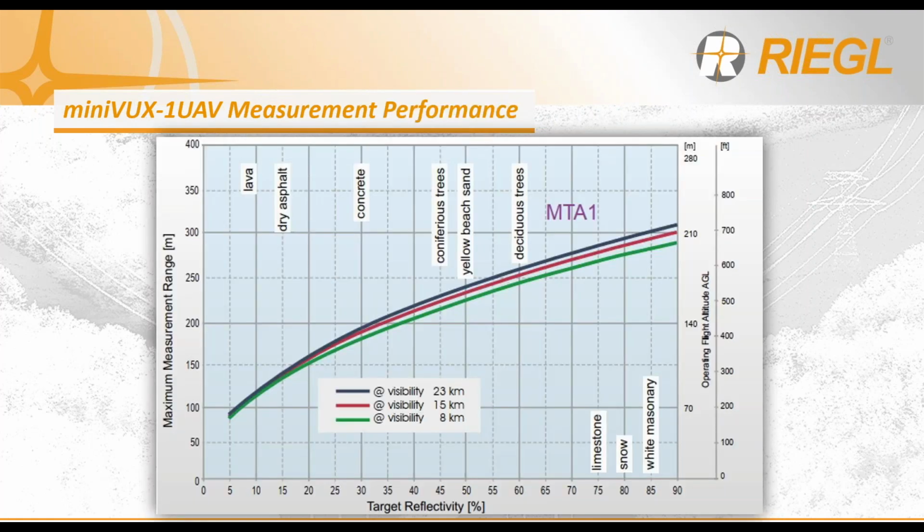By taking a closer look at the measurement performance, you can see that there is significant ranging capability for a variety of environments where you would map and scan. This offers flexibility to your overall data acquisition, depending on your region of interest and the deliverables that you're looking to obtain by making use of the same payload.